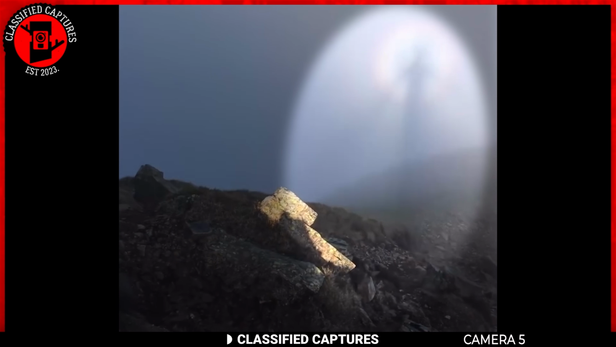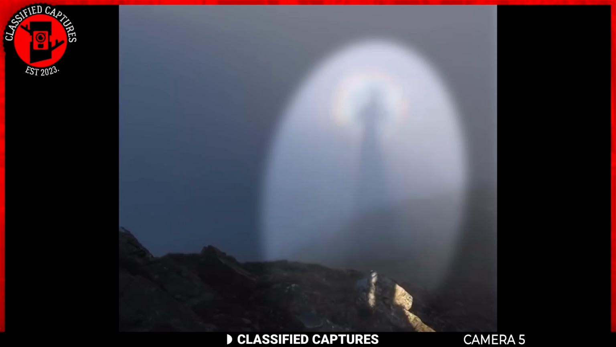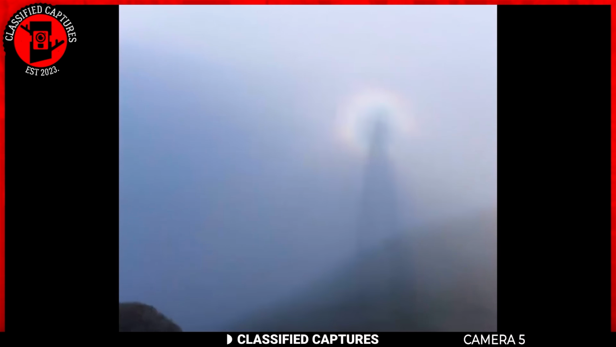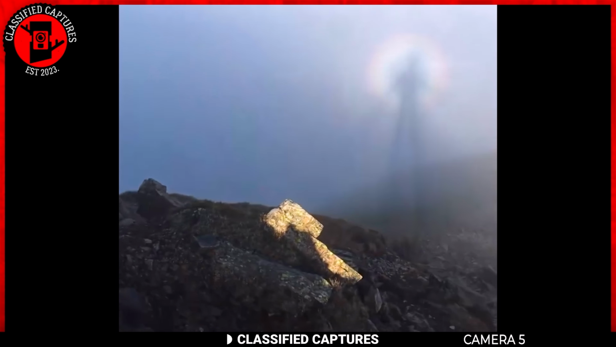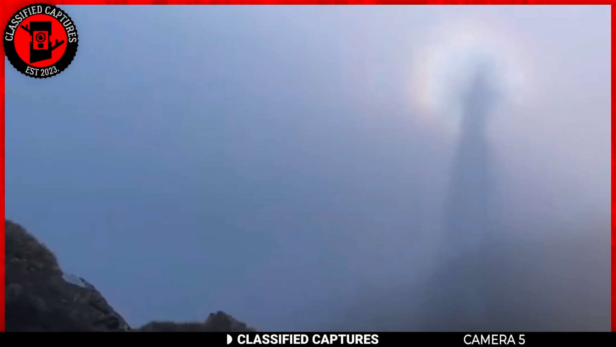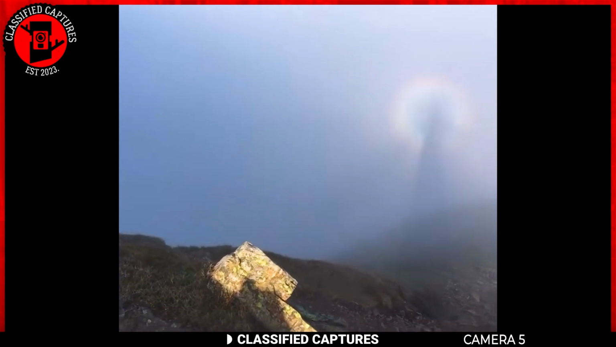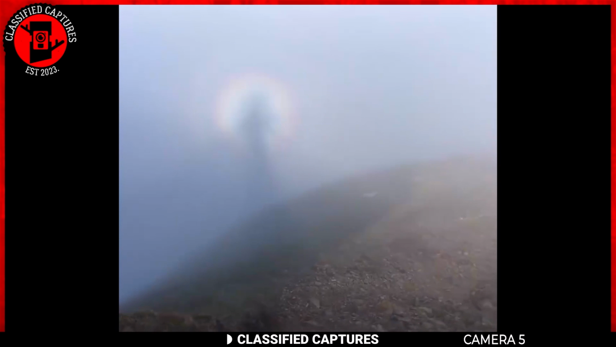This phenomenon makes the shadow appear considerably larger and surrounded by colored rings or halos similar to a rainbow. It happens because light interacts with water droplets or ice crystals in the mist, scattering and diffracting the light. The name Brocken specter comes from the Brocken, which is the highest peak in Germany's Harz Mountains, where it was first seen. Although the Brocken specter is often associated with folklore and ghost stories, it's nothing more than a trick of light in the atmosphere.